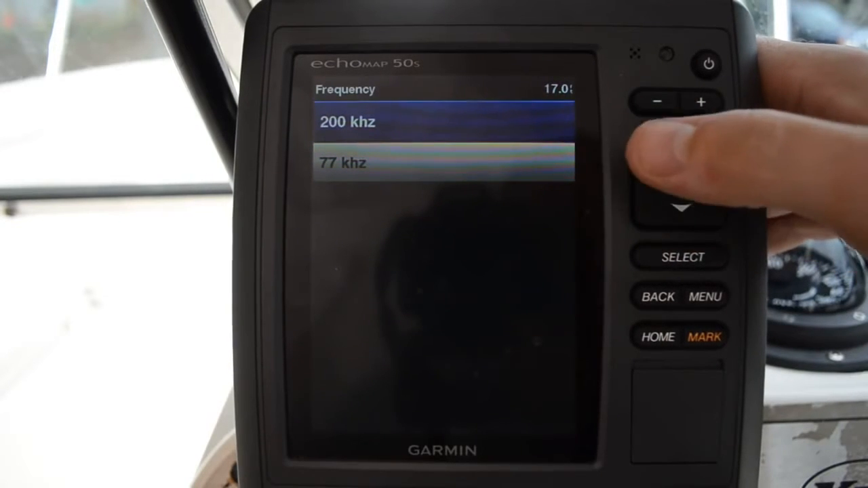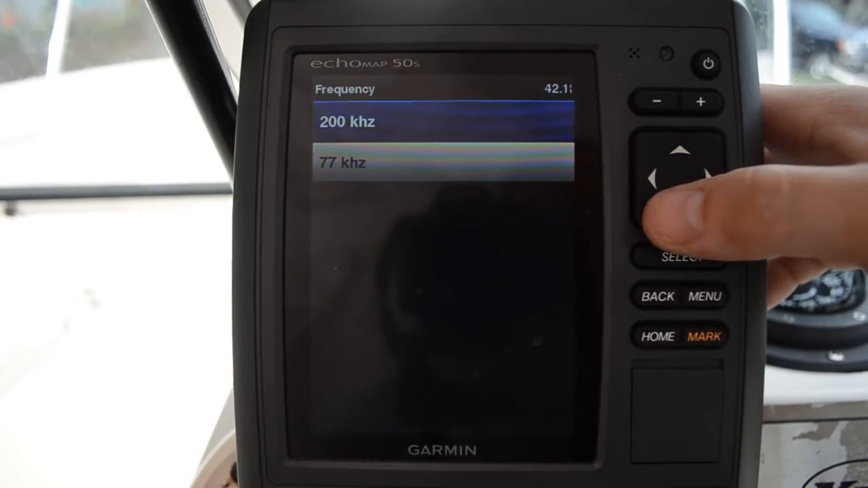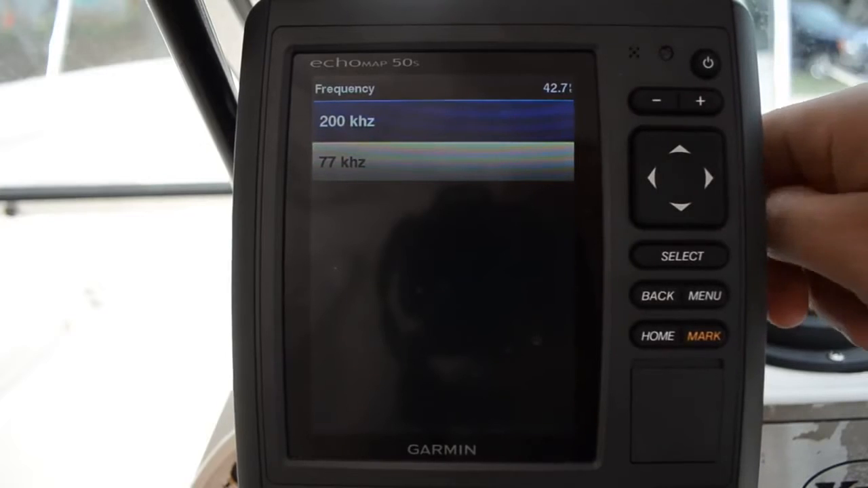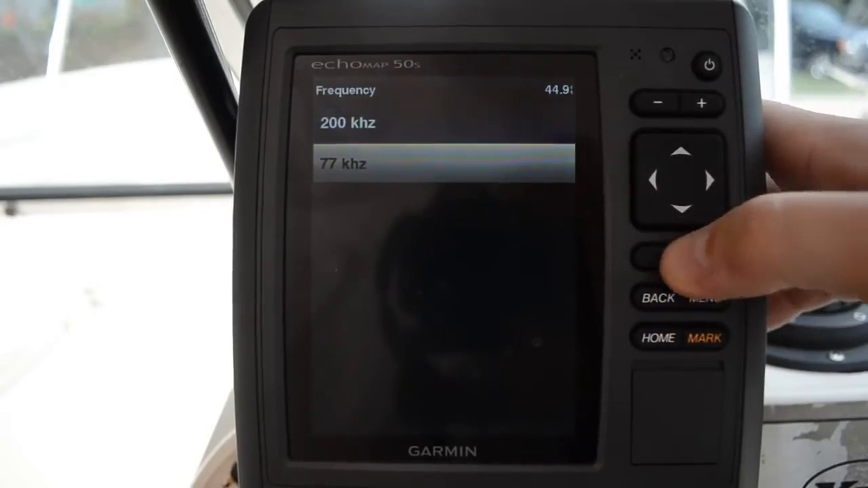So people sometimes think, okay, well, the 77 actually works better, but in reality, especially if you're bottom fishing, the 77 just doesn't quite cut it. It also shoots through some things, like smaller bait fish. You'll shoot right through them with the 77, whereas with the 200 kilohertz, you'll actually see them up on the screen. We're going to do 200 kilohertz for now.